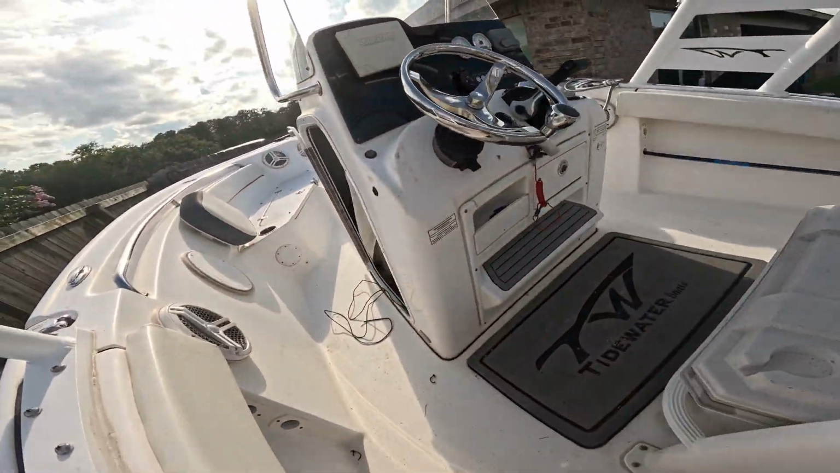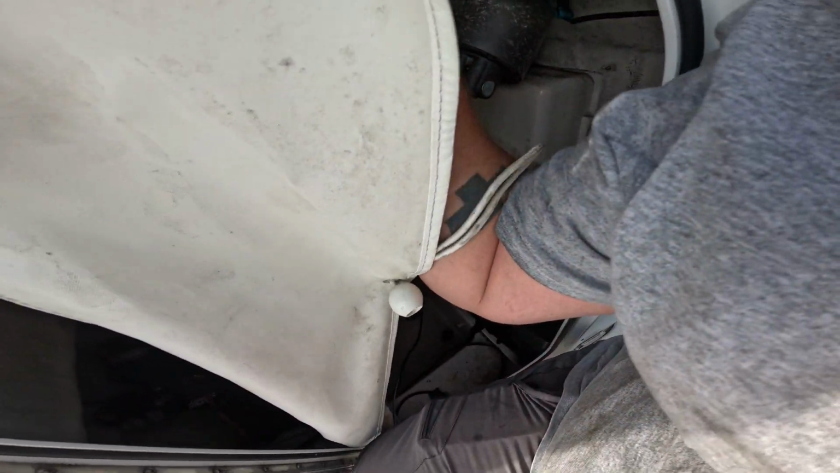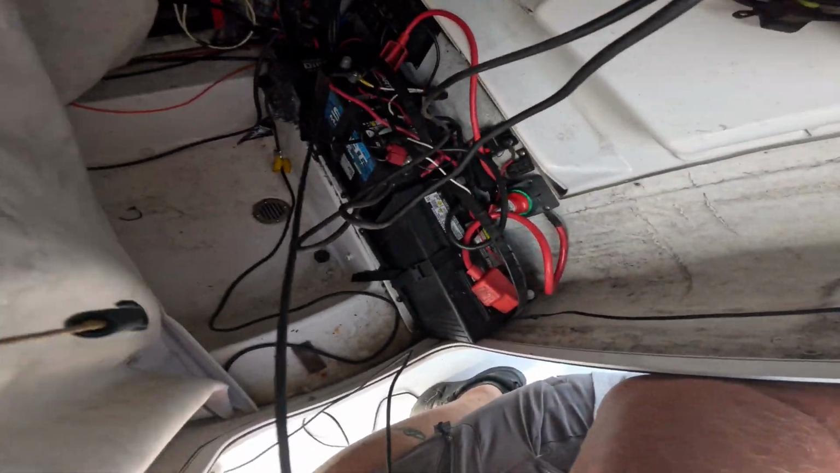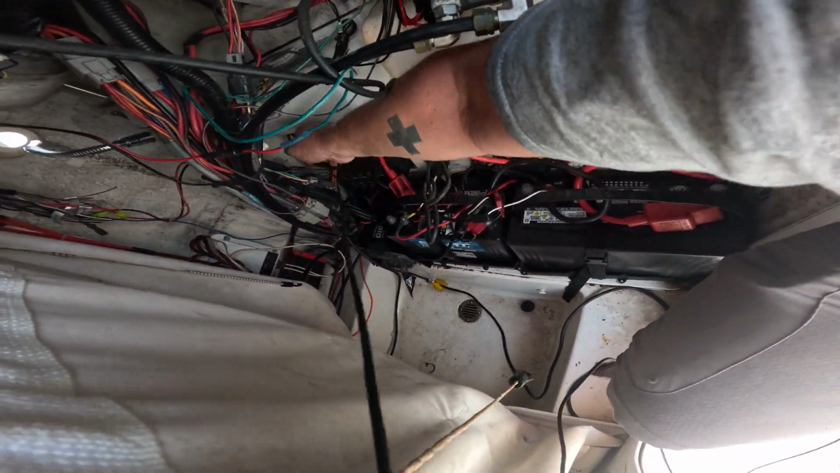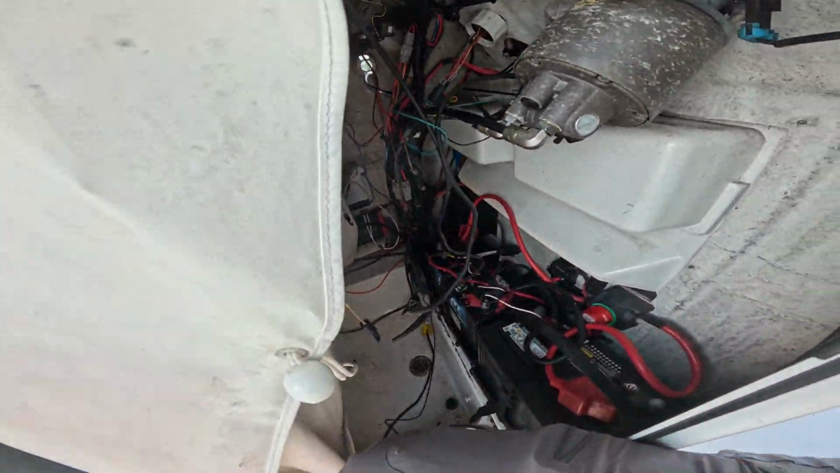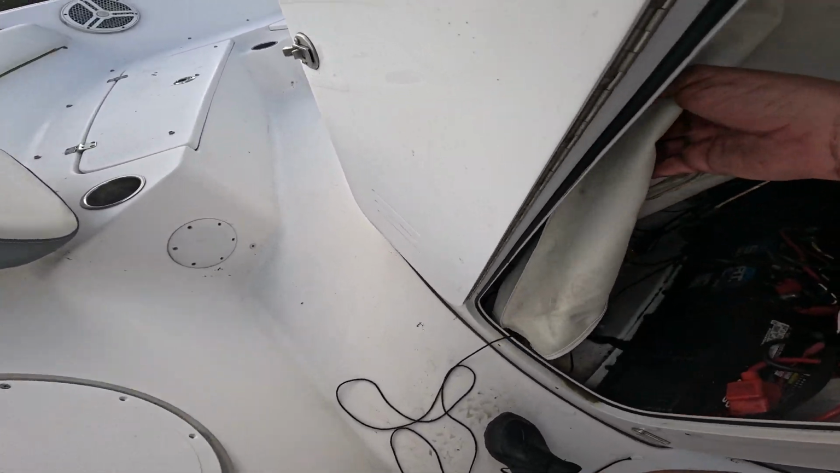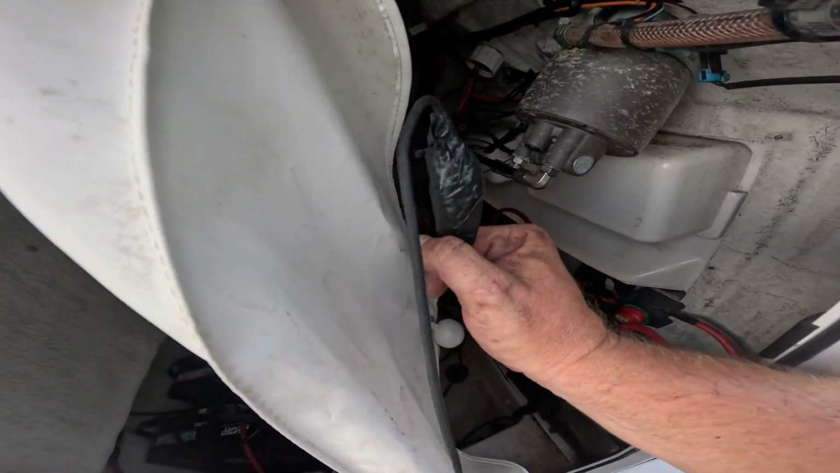Go back to the string. Okay, I gotta play with this. Okay, second time I had to climb the console today, but check this out. Yep, we made it through.